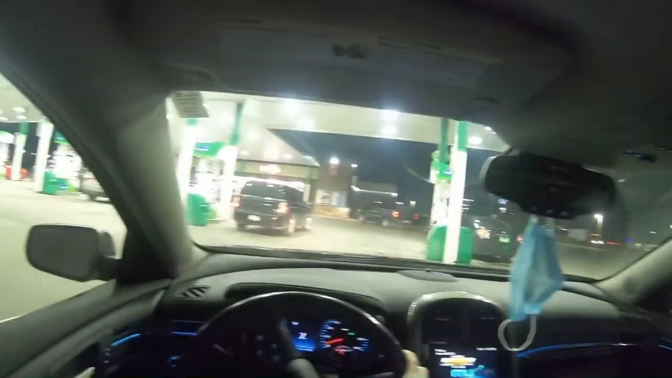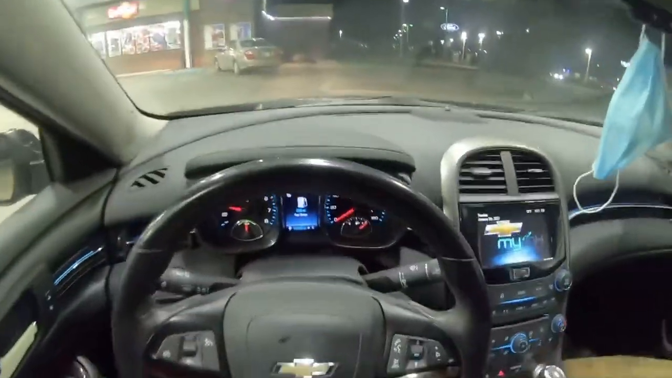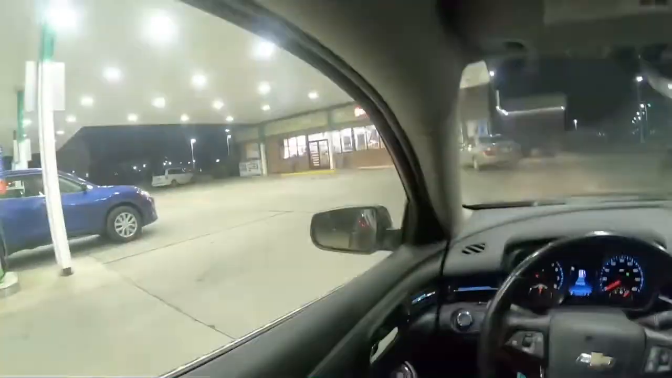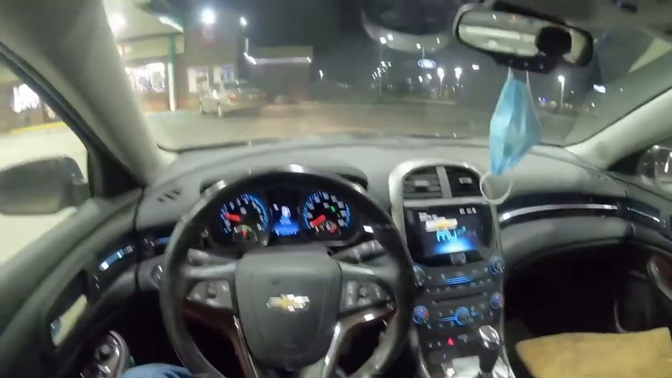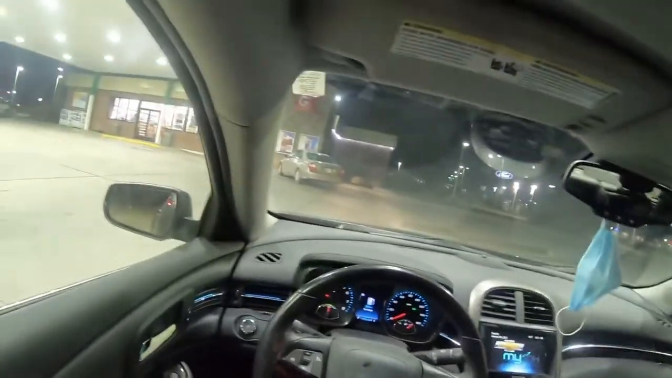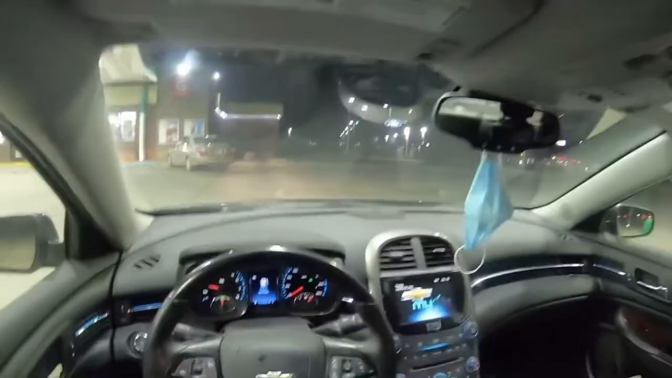Alright, well, I'm here at the gas station. Let me fill up with gas and I'll come right back. Alright guys, I'm back, got gas. It was only $20 to fill up, so not too bad. I got 20 cents off, so it's better than what the gas prices originally are. I only paid $1.99 a gallon.